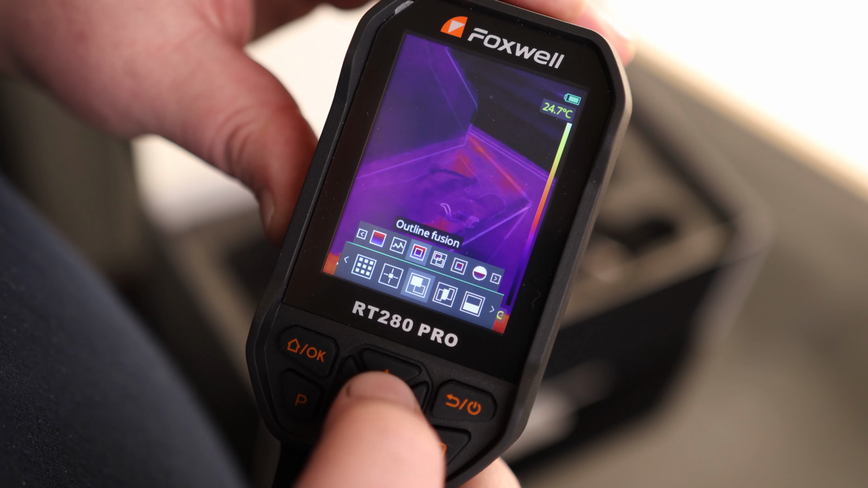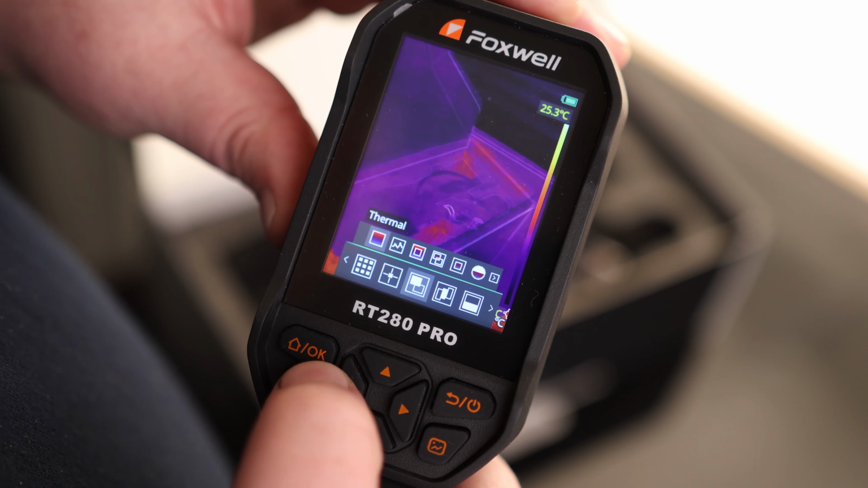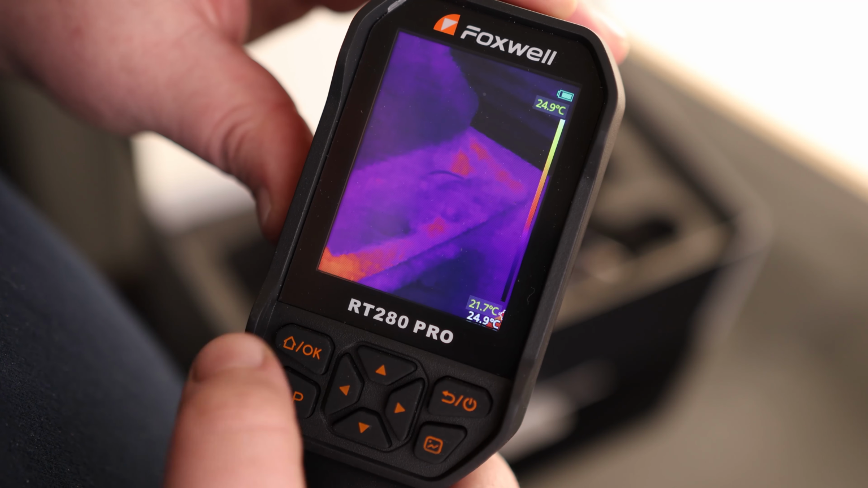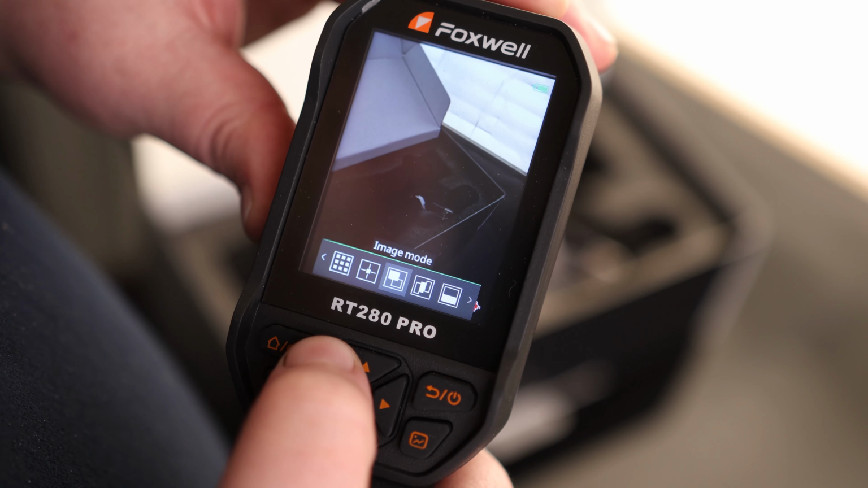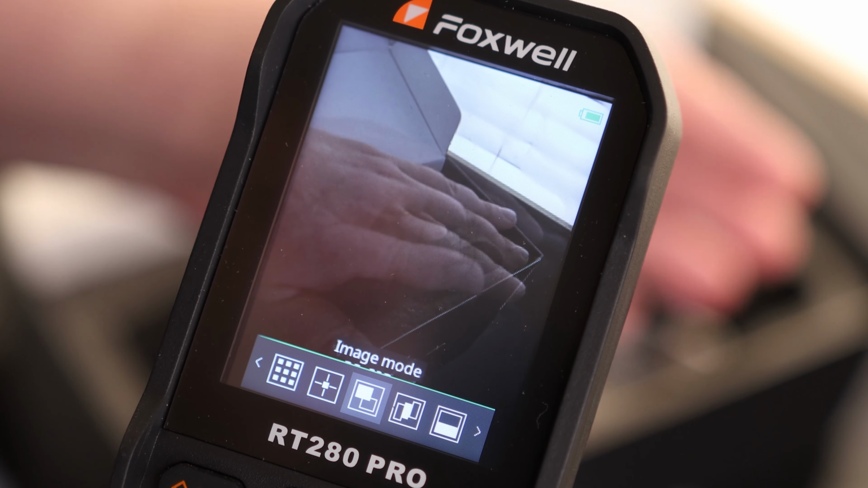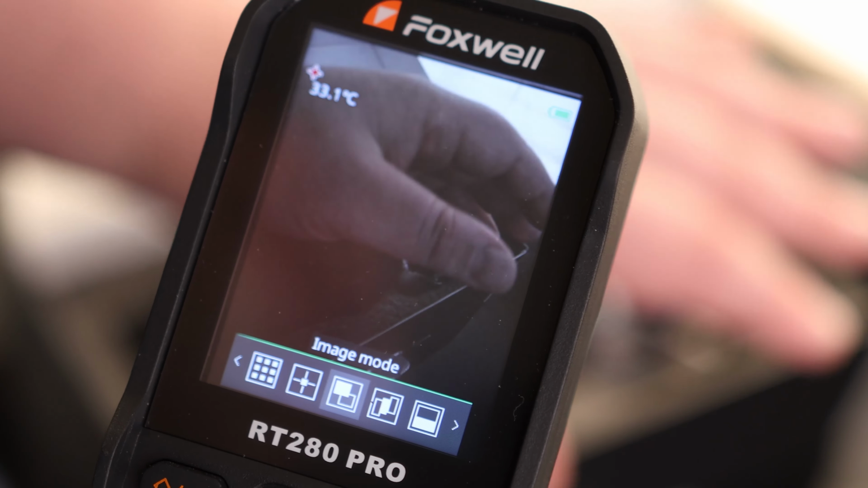We also have image mode. So we have outline fusion, visible, thermal. If we don't want to have that outline on there, we can turn that off and we can get just the thermal image. Let's go to visible. That's just using the image on the front. So if you just want to use this as a regular camera, but also still telling you what the hot spots are, we can use that.